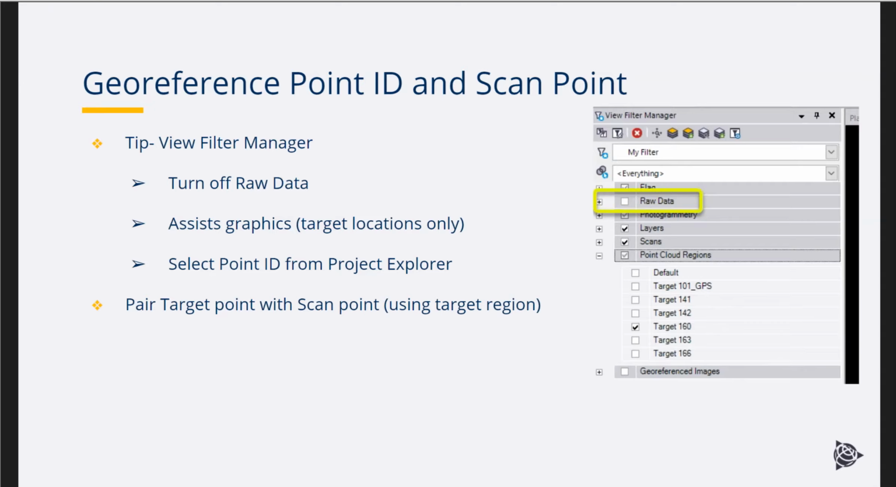If you're working in a scenario like this, one little tip in View Filter Manager is to turn off the raw data, so your data is at 0, 0. The raw data is up in the millions with this state plane project. That assists the graphics when you zoom in and zoom out, so it's not zooming that 1,000,000-foot difference. So, as shown here, you have your point cloud region, only your one region or your target regions. That's all the graphics is doing.